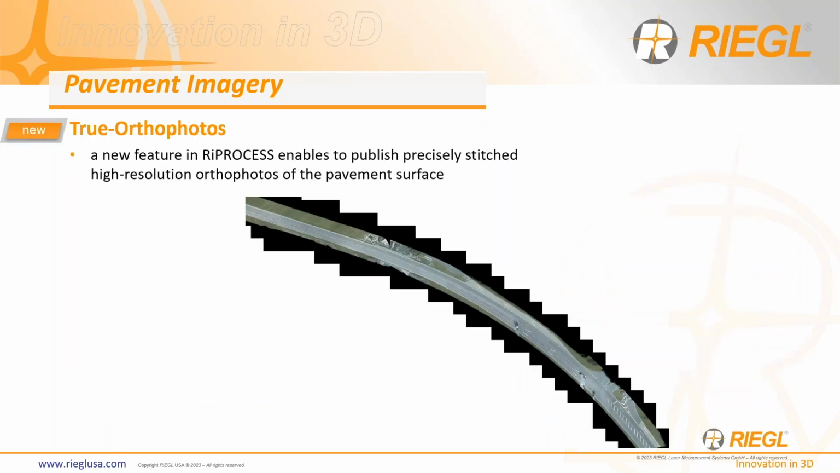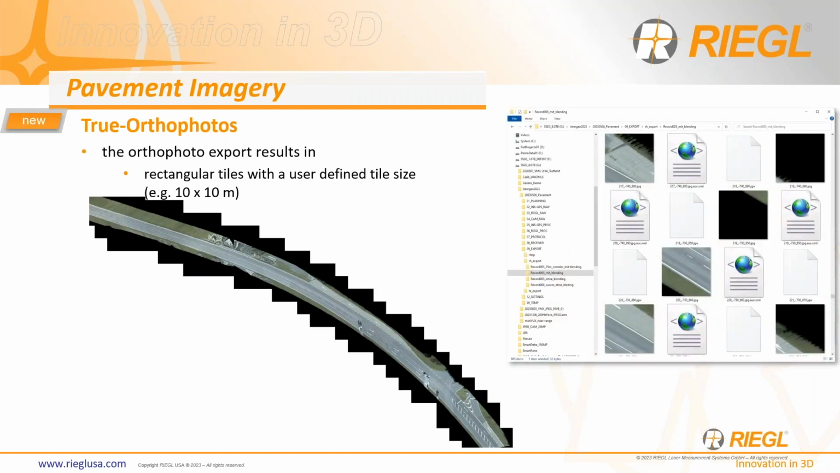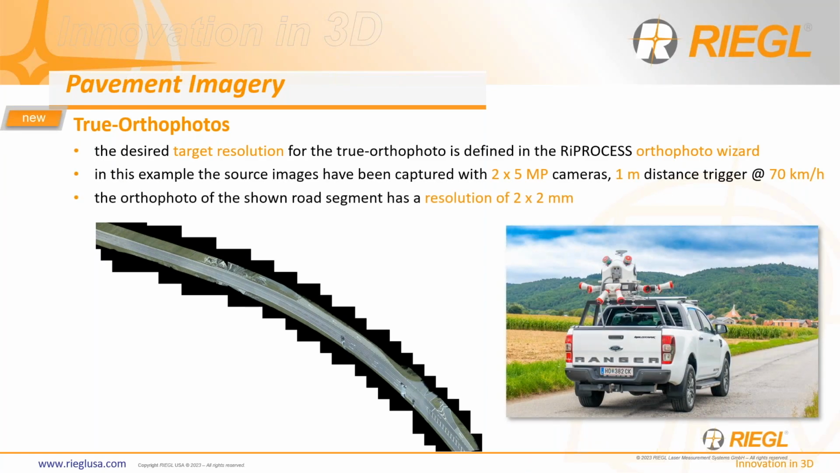So what we've added is a true orthophoto tool to RIEGL. This is going to enable us to have a precisely stitched, high resolution orthophoto of the pavement surface, as you can see here from this image. That then enables you to export it, of course, in 10 by 10 meter files, as an example here on the right. Then that can be imported to third-party tools. And we hope to have more tools to talk about in the upcoming months and years. So this, of course, comes right into a GIS viewer, for example, and be a place to put it, or other extraction feature.